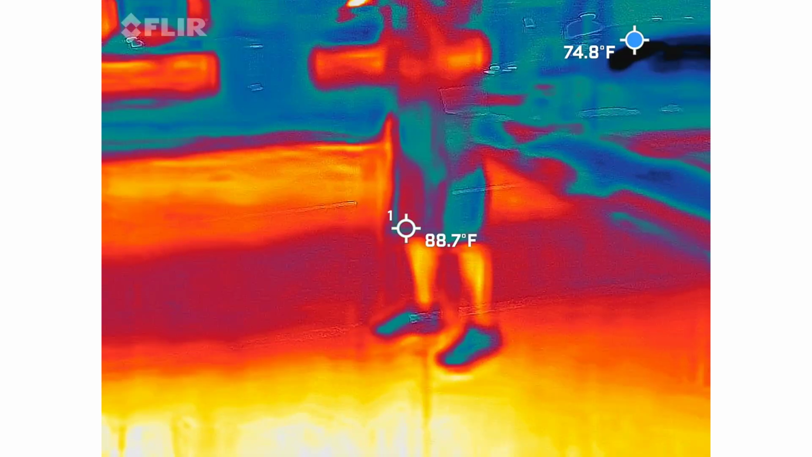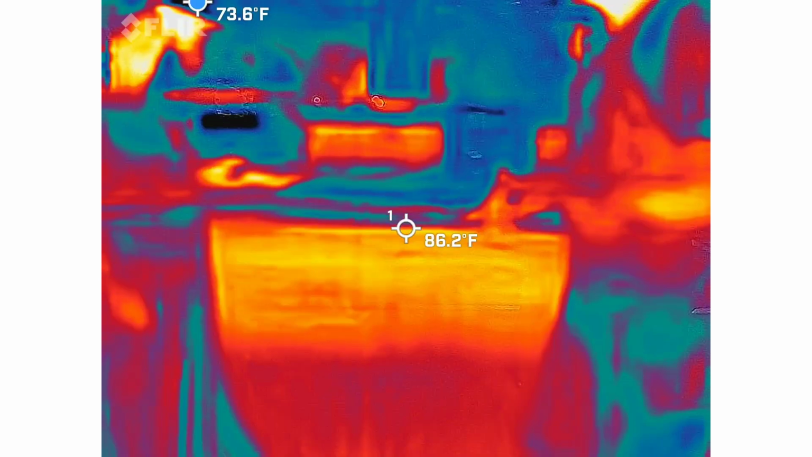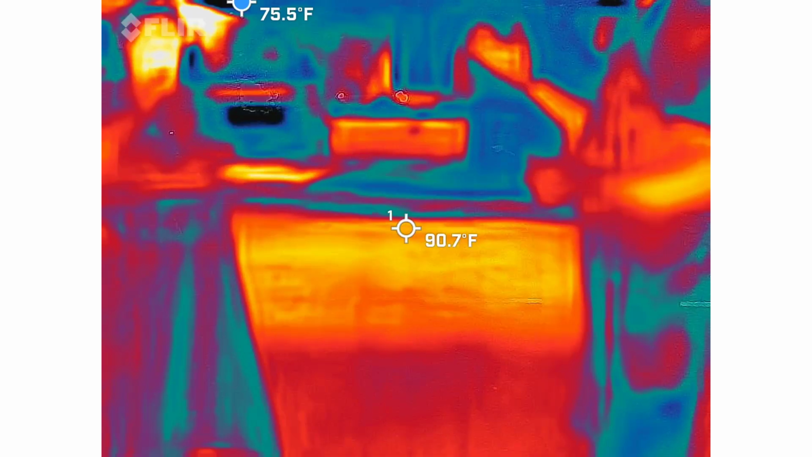All right. Did we have any numbers pop up on that thing at all? 1.8. Up to 1.1 is basically a natural reading from the Earth, so I don't get excited until it goes to 2.5 and higher. That's what it is.